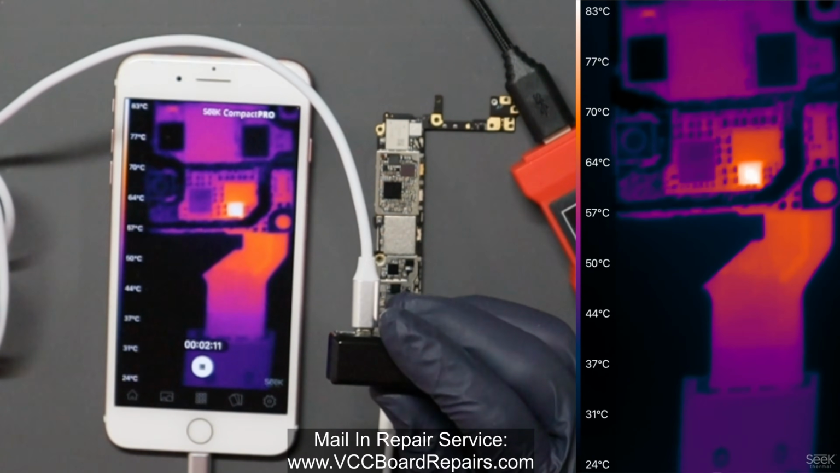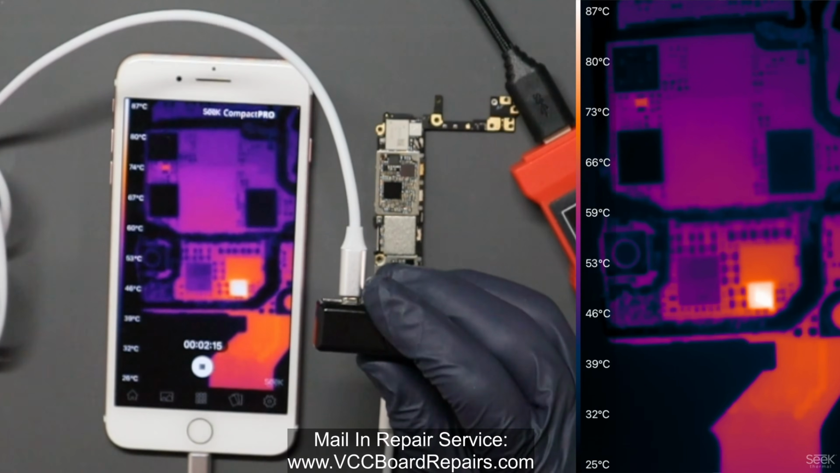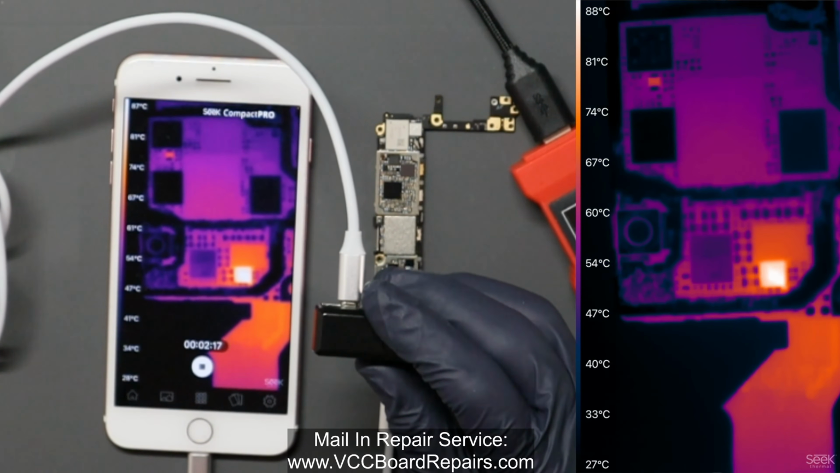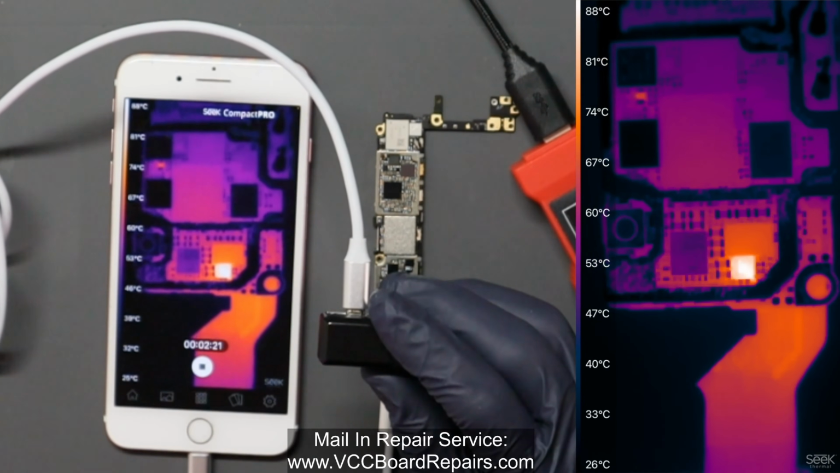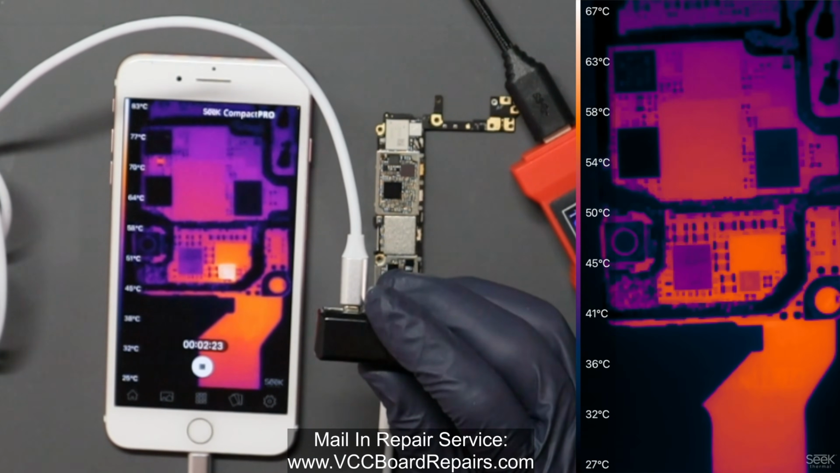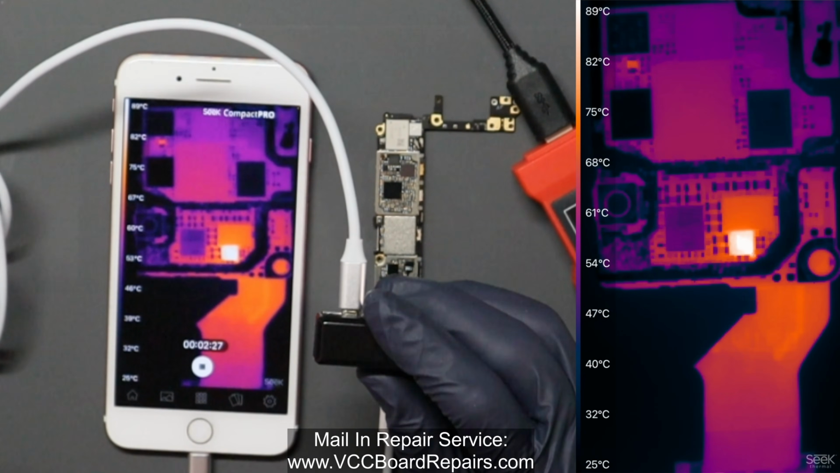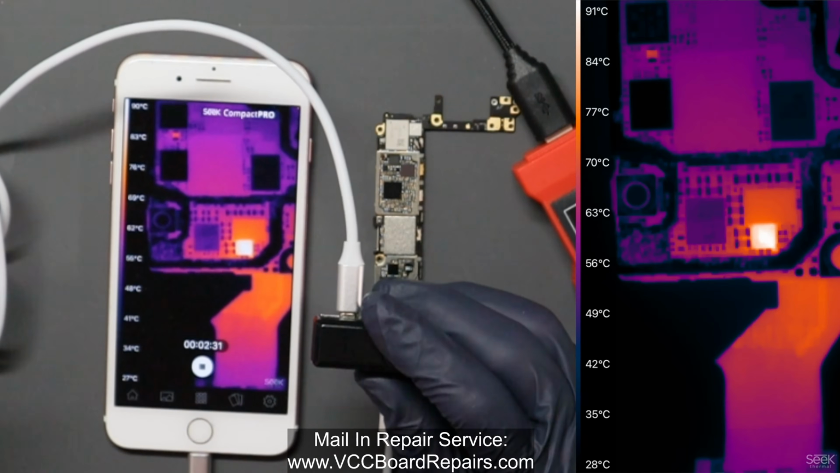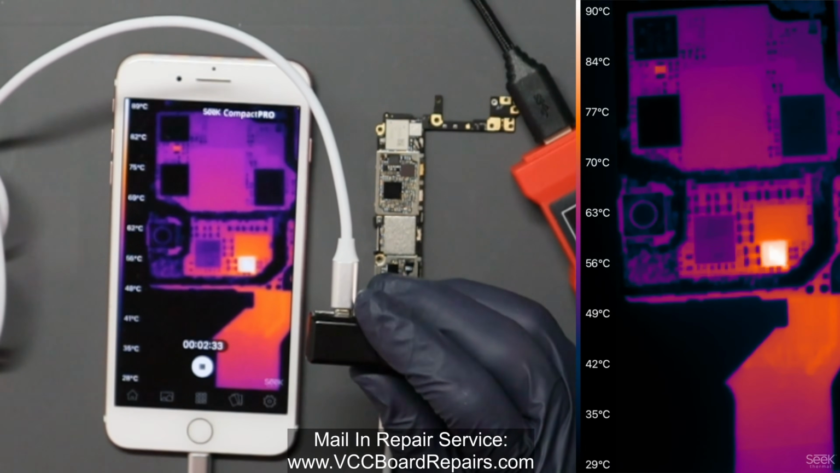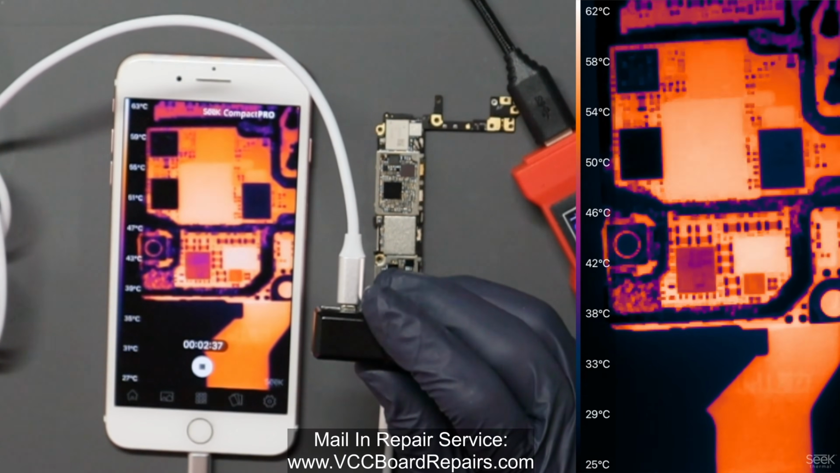If the P2 Pro had this same type of image quality, or not necessarily the quality, but it did this kind of pinpointing type of feature, then I think it would do much better as far as a thermal camera that I would recommend. Personally, I still find the Seek Compact Pro with macro lens and my stand to be the best solution so far from all the ones I've tested, because of this specific feature here. Look, it's off.